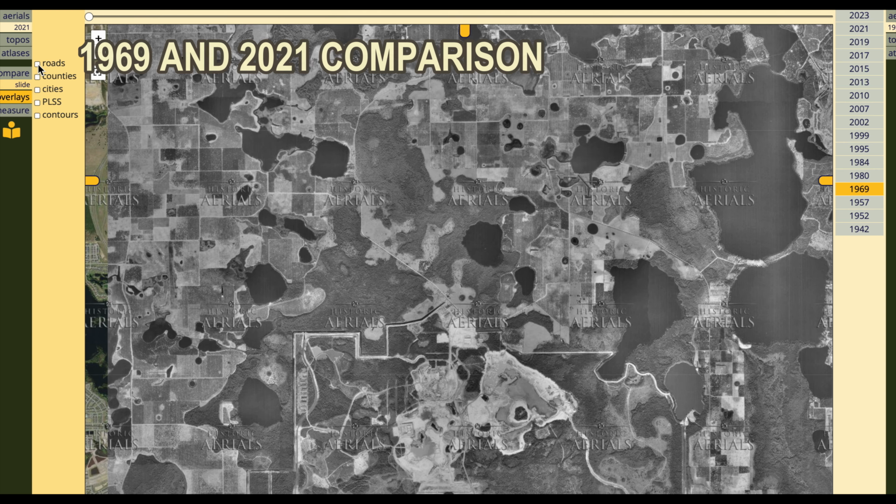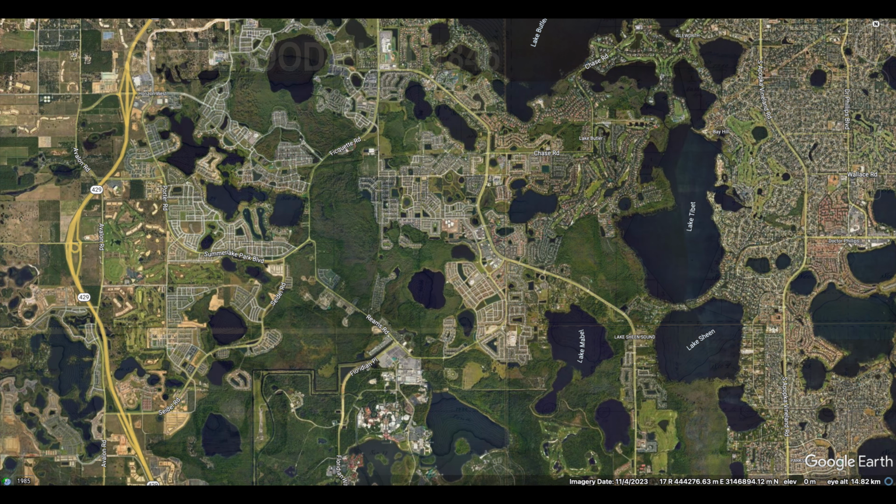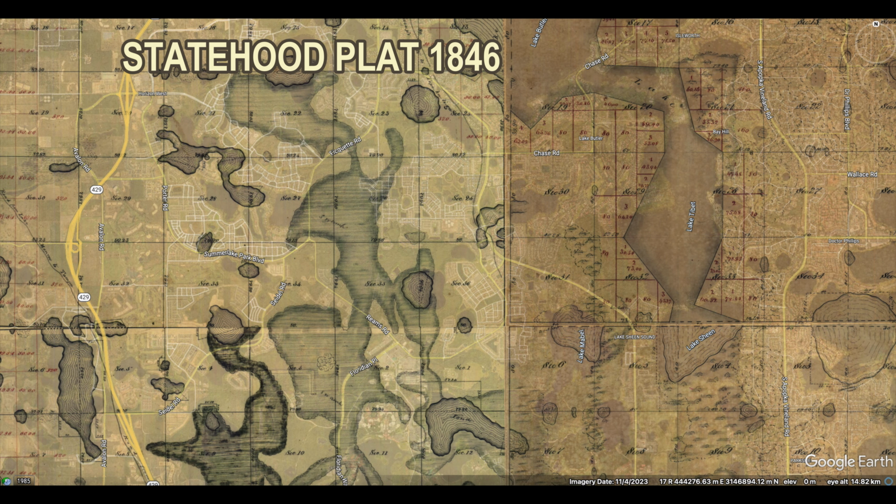Understanding this complex history is essential for developing effective flood mitigation strategies for the communities that now call this area home. Next, we will move to statehood plats of the mid-1800s, which shows the landscape at the time of statehood, before heavy equipment started work in Florida.